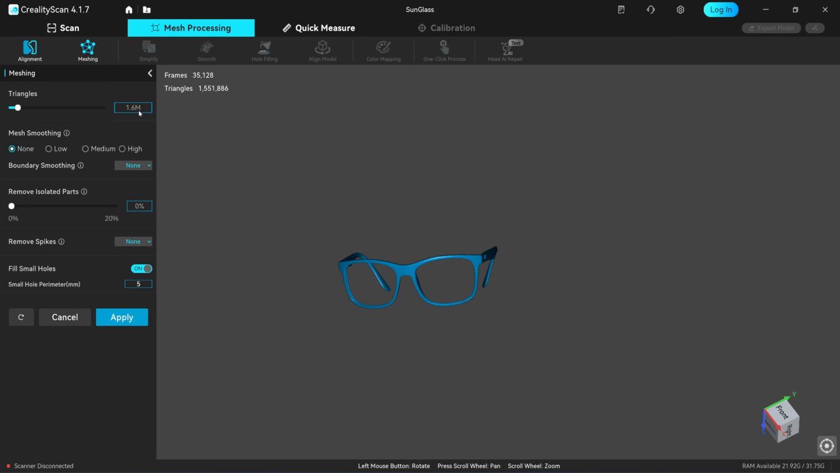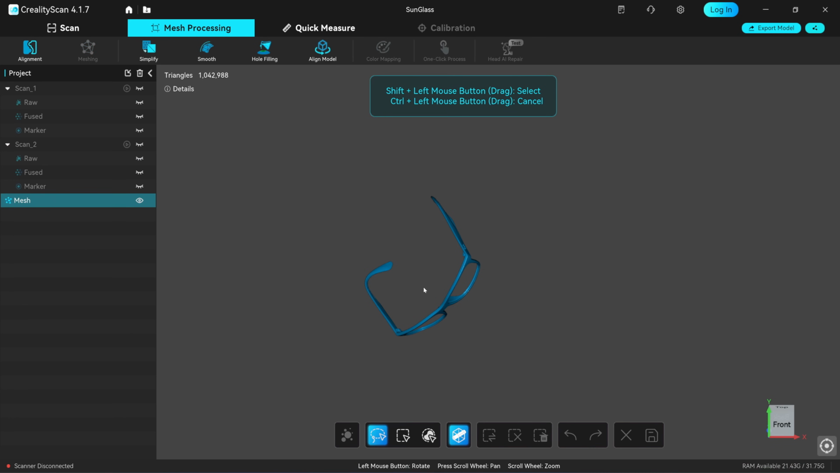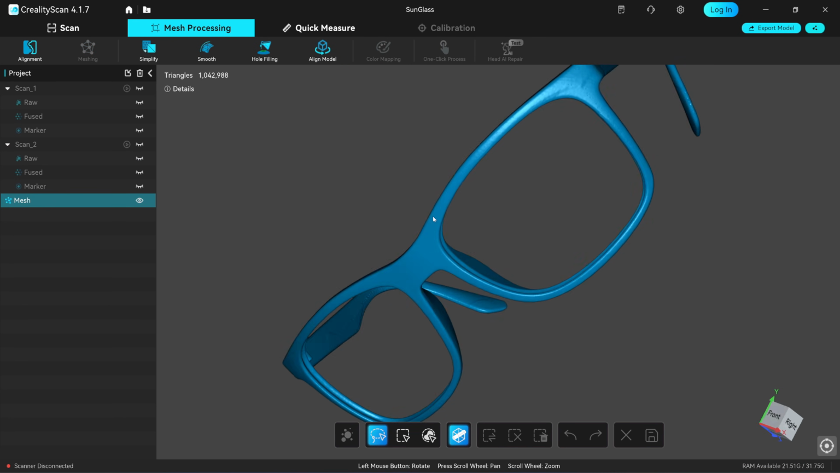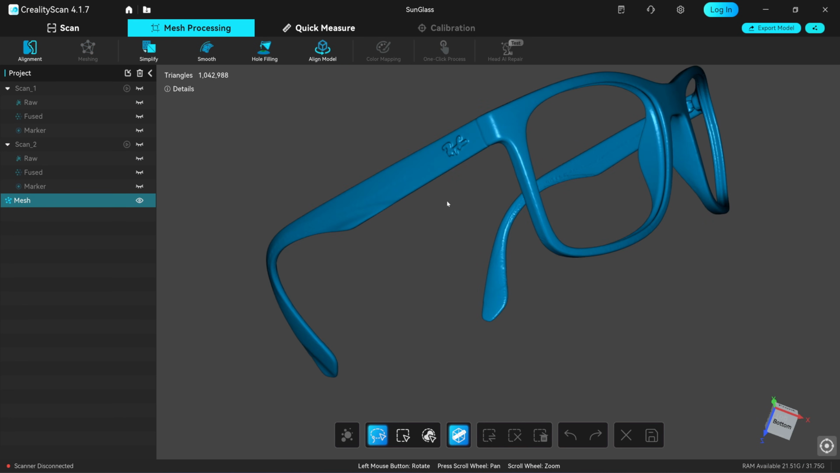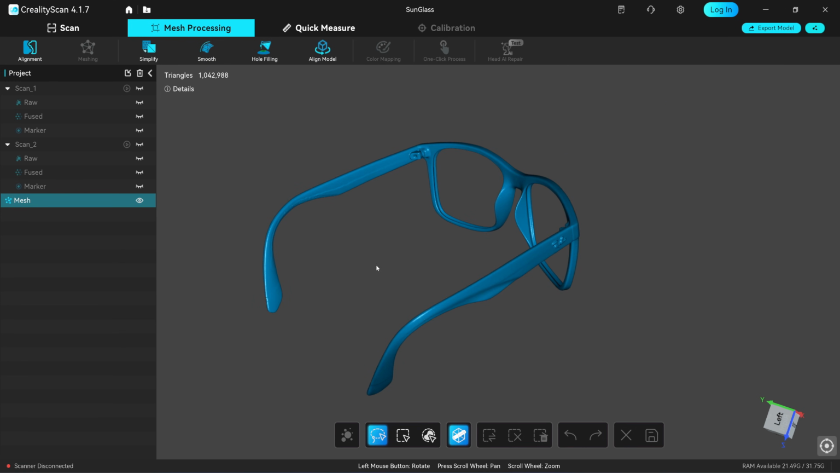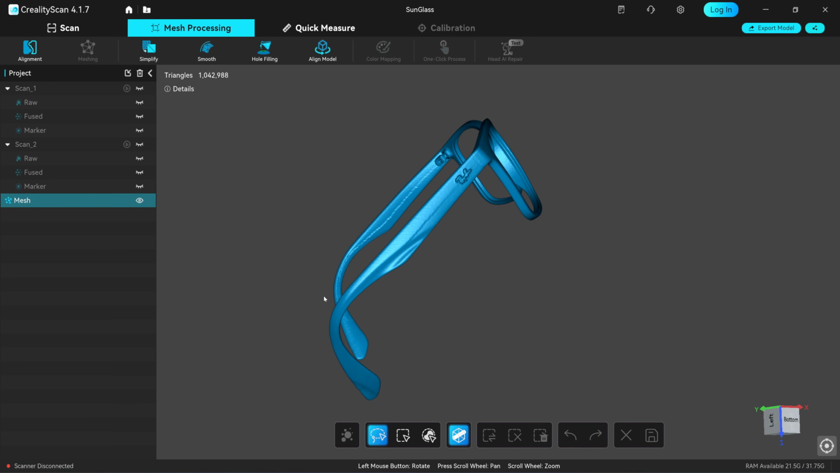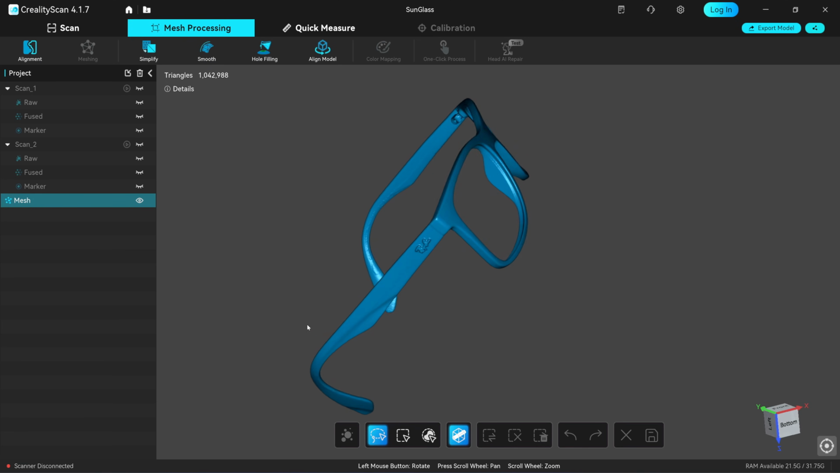Next, I'm going to mesh the aligned data using about 1.6 million triangles. Here's the result. You can spot some seam lines where the side pieces shift during the flip, but I don't think that will be a problem once I reverse the side pieces in CAD.